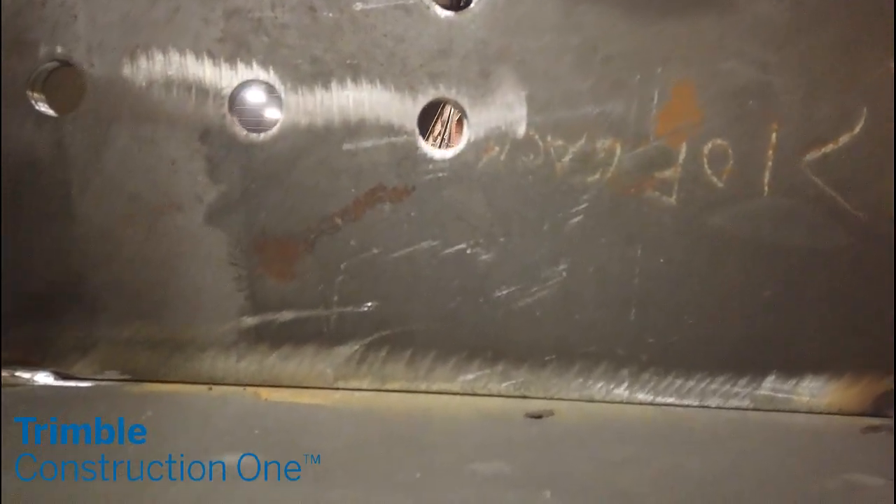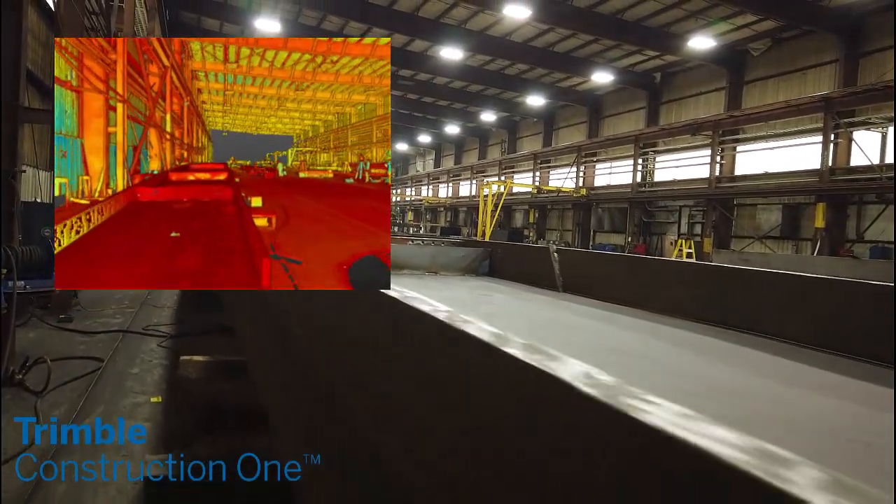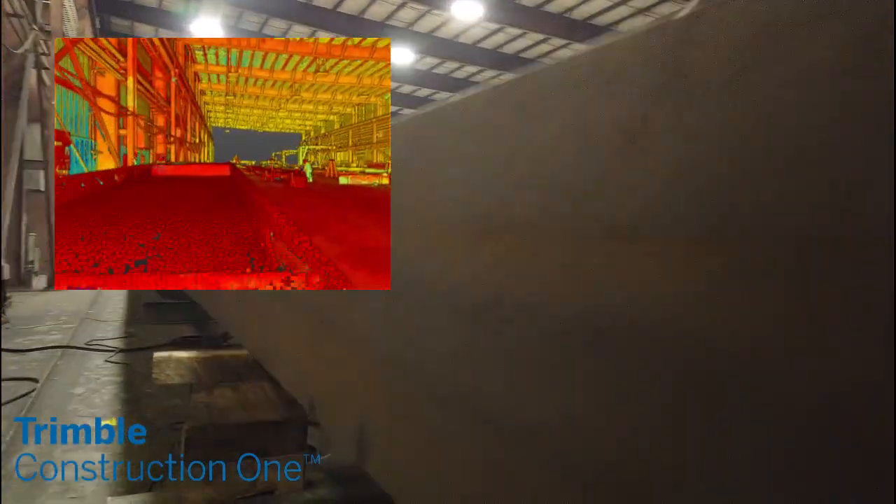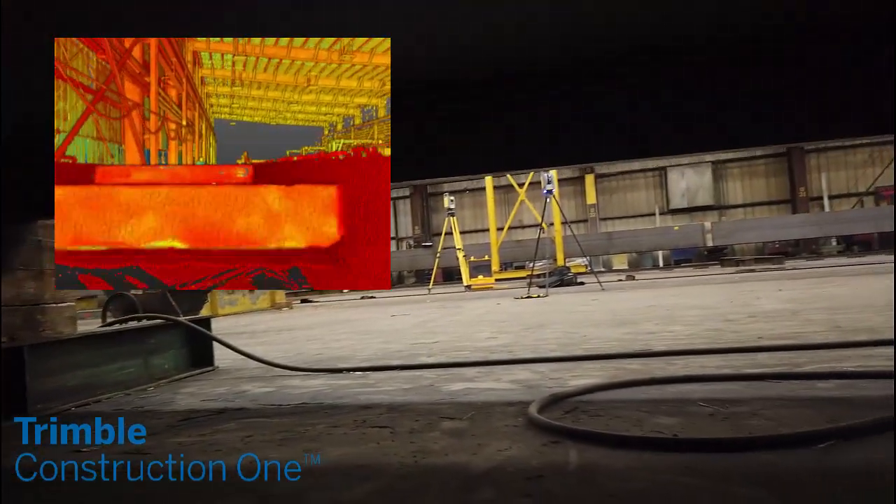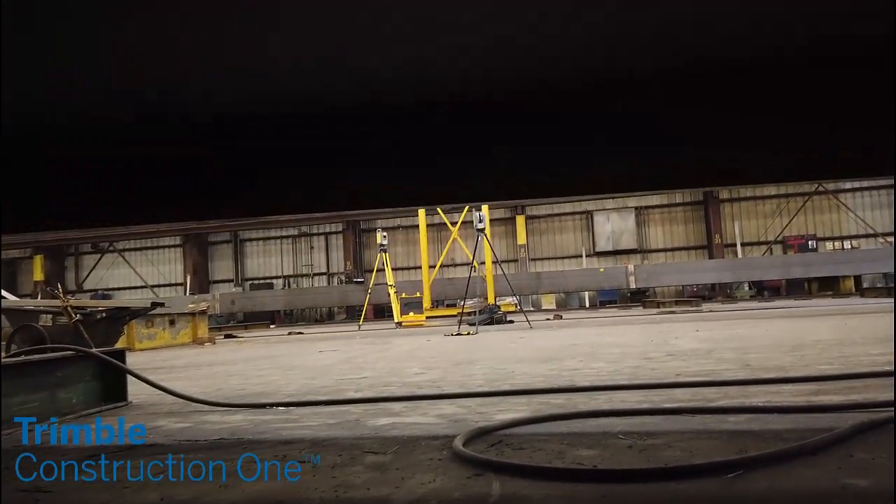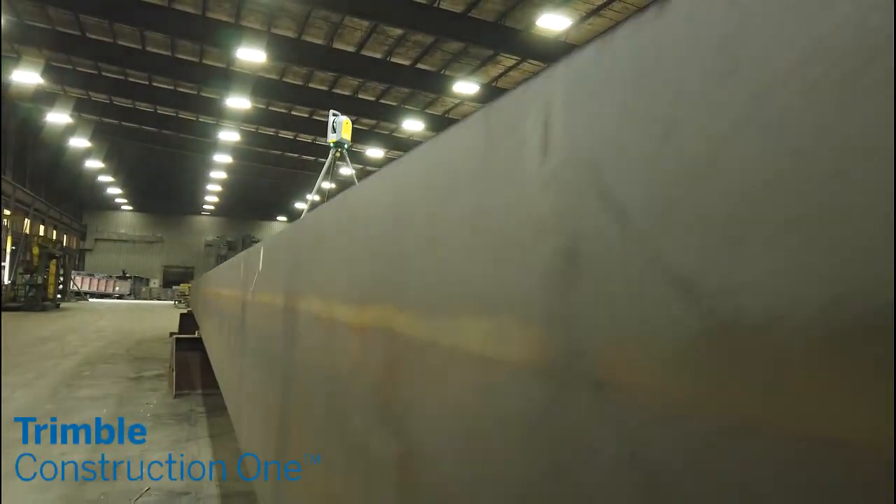Steel fabrication can be difficult and complex, but must match design. With Trimble Field Link, you can not only lay out where the stiffeners and bolt holes are going to go, but you can also scan the object and compare it to the model, finding and documenting the as-built, and finding any deviations before it actually leaves the shop so you can fix it.